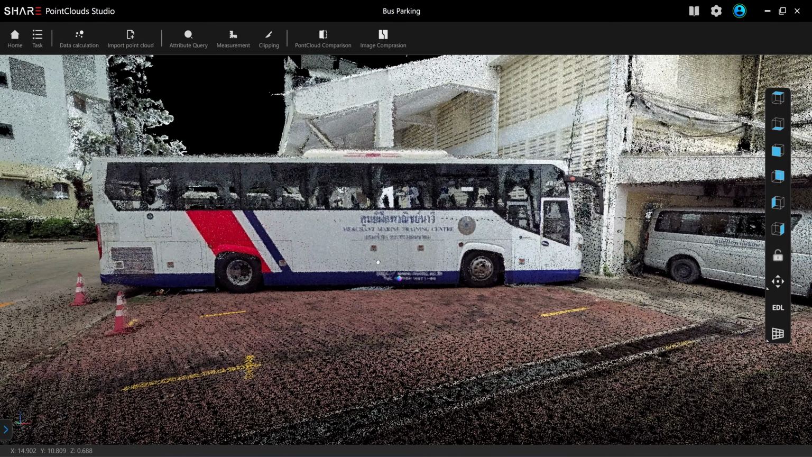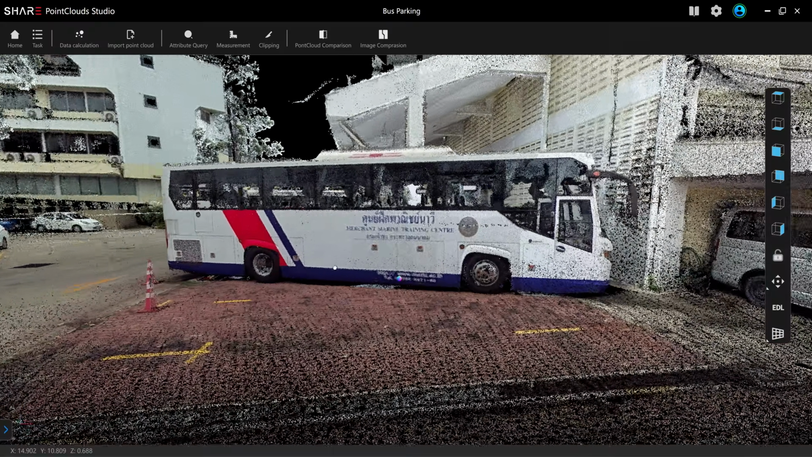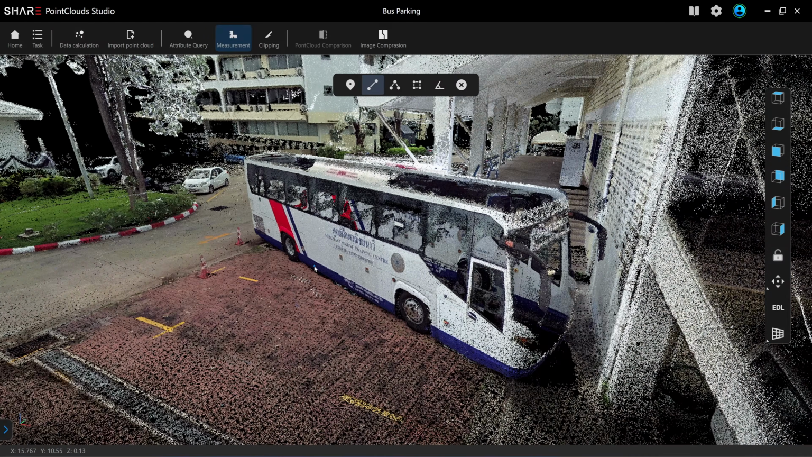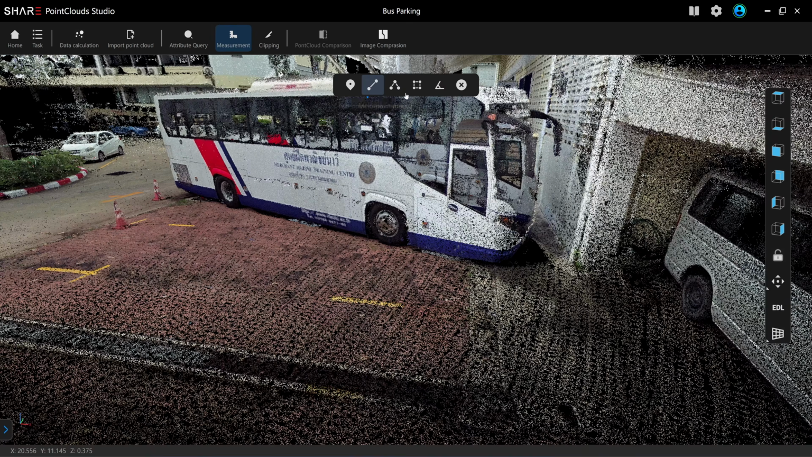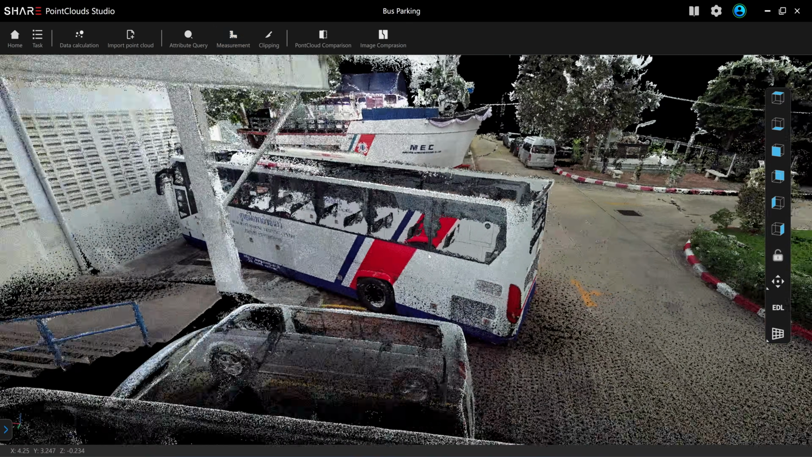Some viewers asked me if they can use it for scanning the bus for dimension. I think you can. So you can use it for tracing the body of the bus. If I spend more time focusing on the bus, I mean slowly walking, facing toward the bus, I think I can get more detail. I didn't go up the front here. The spacing here is too narrow. I just wanted the dimension of the bus, so I made a quick walk.